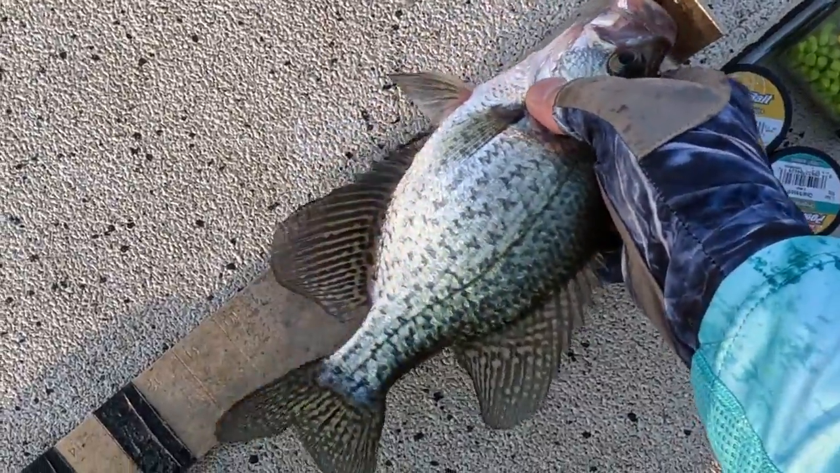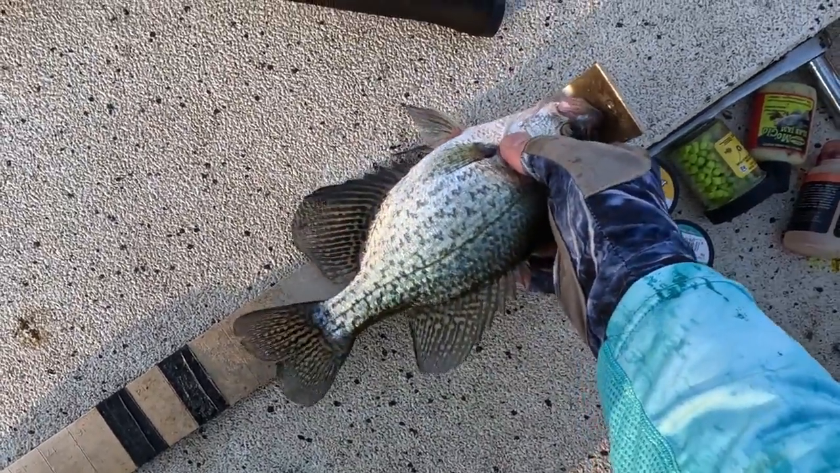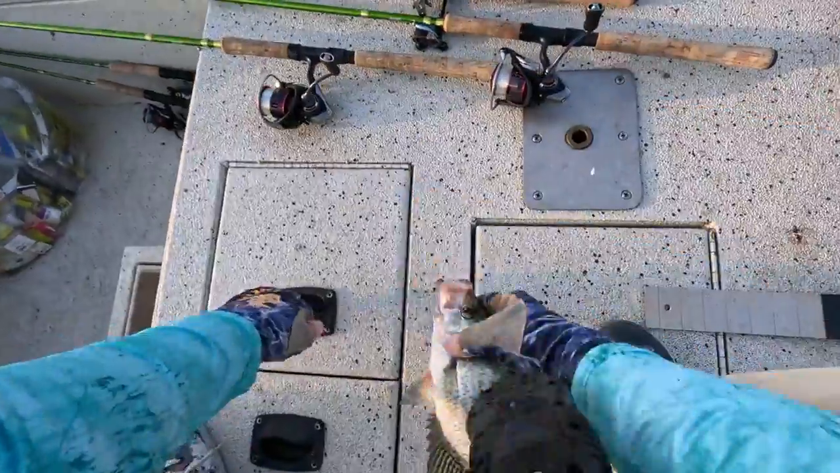Right at 11. Come on, dude, fighting your tail out. There you go. Black crappie. Going in the live well. Thank you very much.